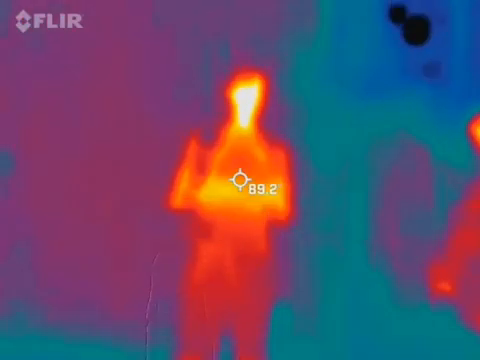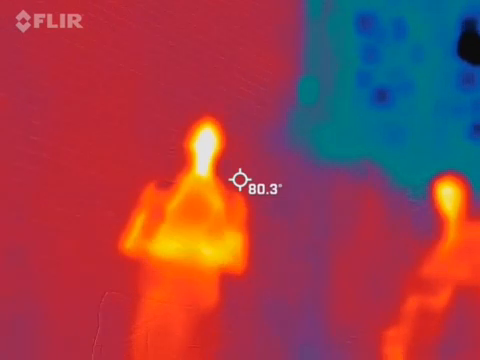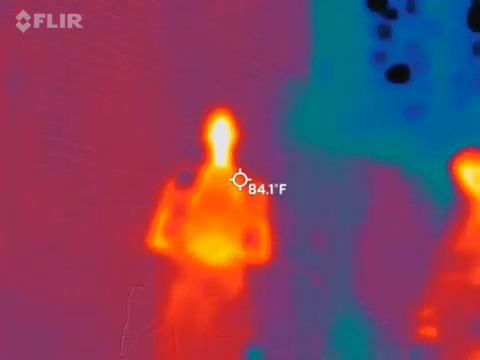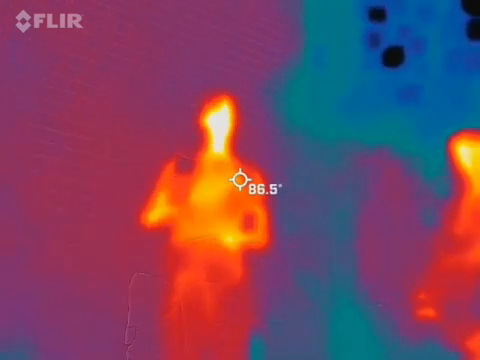So we're talking Freemasons. So I do get some light anomalies, so we never know what we're going to capture on the thermal imaging camera. That's why I said if we want to capture anything while we're here, we're only going to be here another minute or two before we move on.